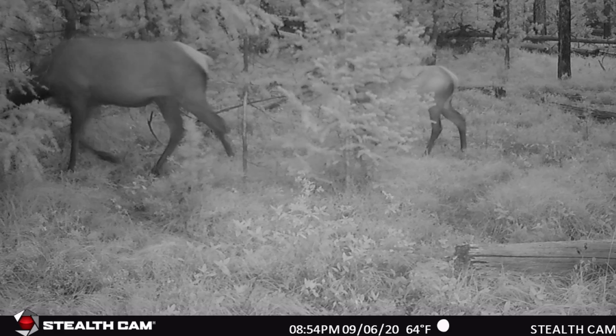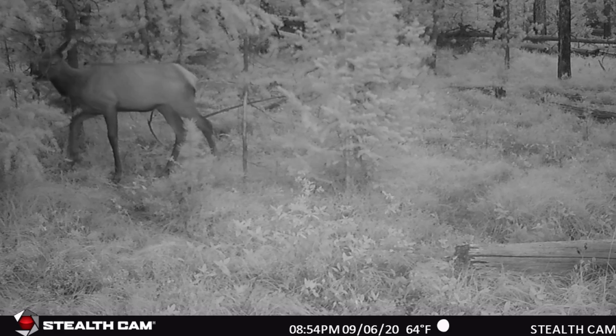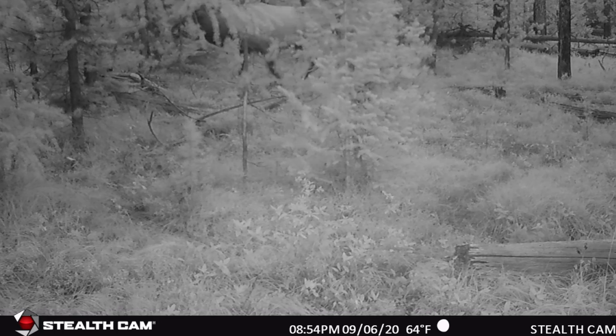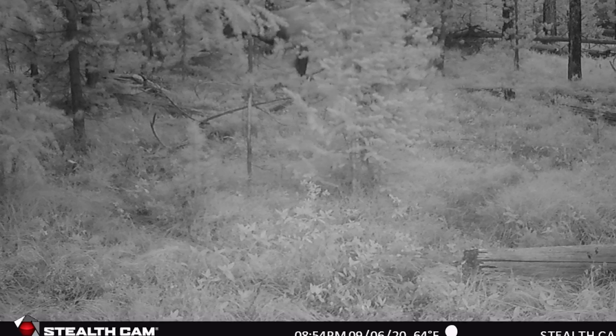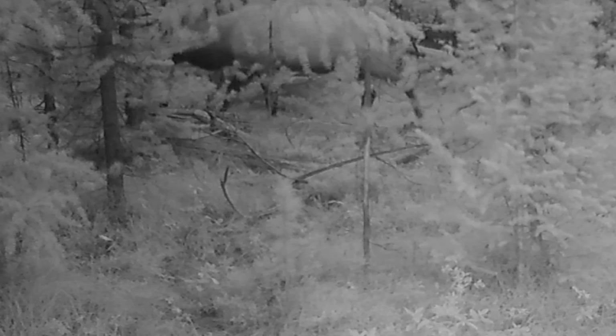What I'm thinking here is, how amazing is it that it's the 6th of September, rut, and some of these cows may be in estrus, and just like that, 10 minutes later they come by, and this bull is fired up. He's got these cows herded up, and he's pushing them, he's bugling, and if you slow it down here and look real close, you can see his eyes rolled back. He's really jacked up. So that was pretty cool.